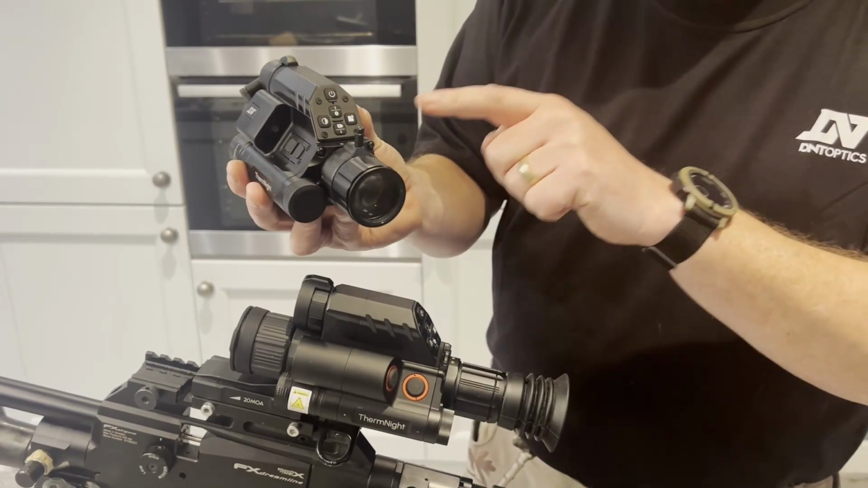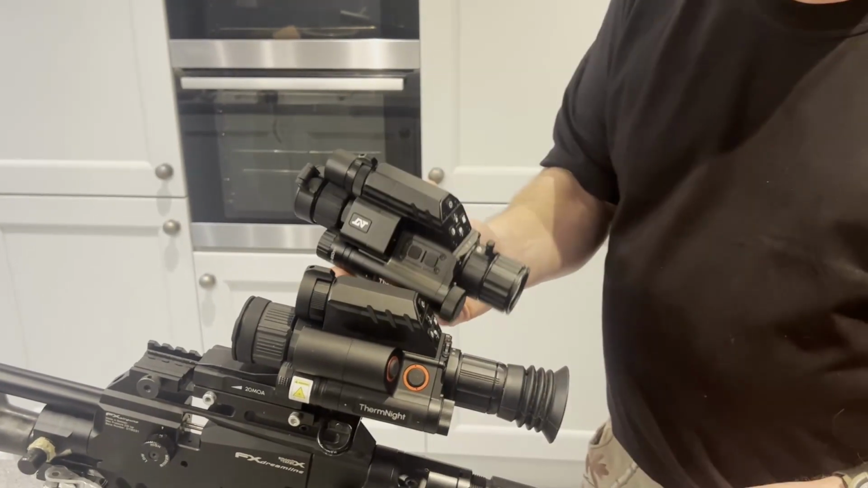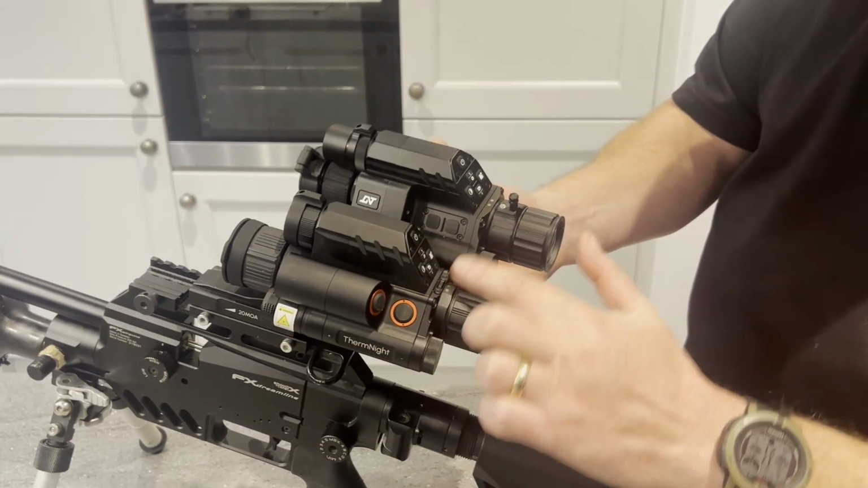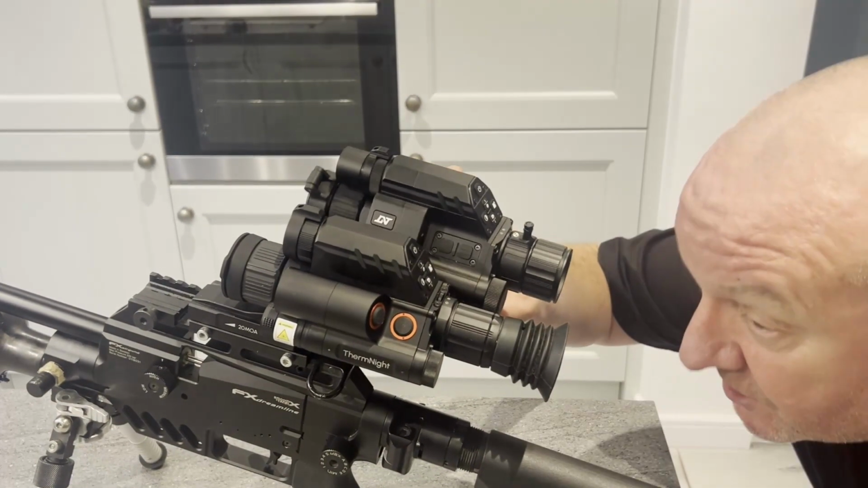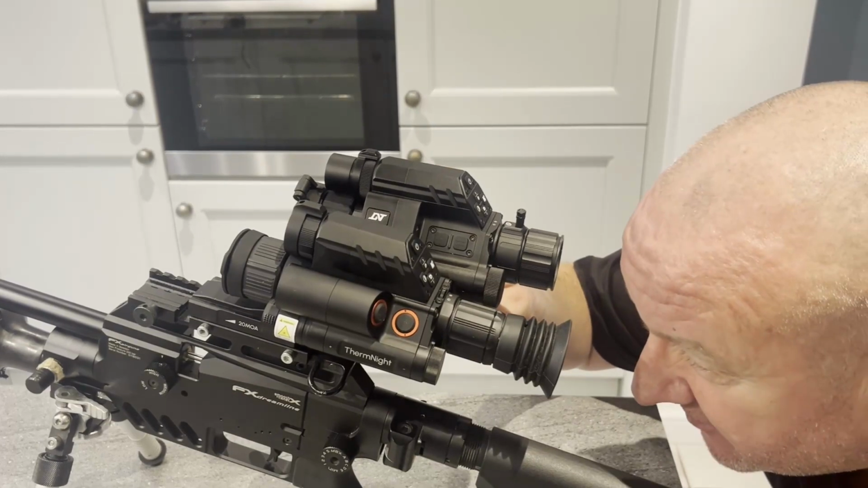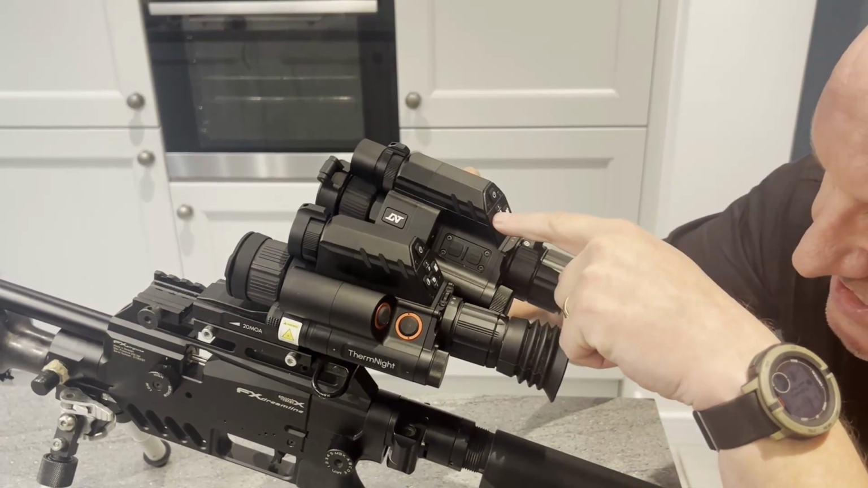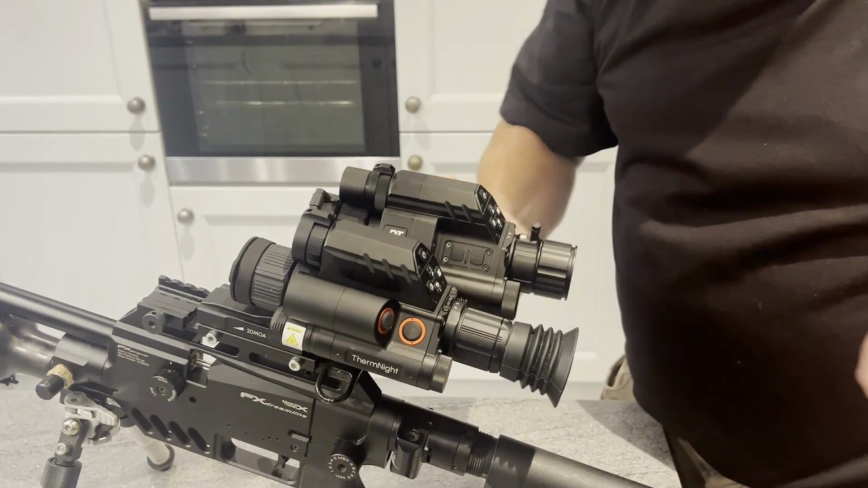That's going to make it so much easier on the cold nights. It's still got the buttons on a slight angle, which is really useful because when you're putting your face up to it and having a look, while you're getting used to it, you can quickly look up and see which button you need to press until muscle memory kicks in.